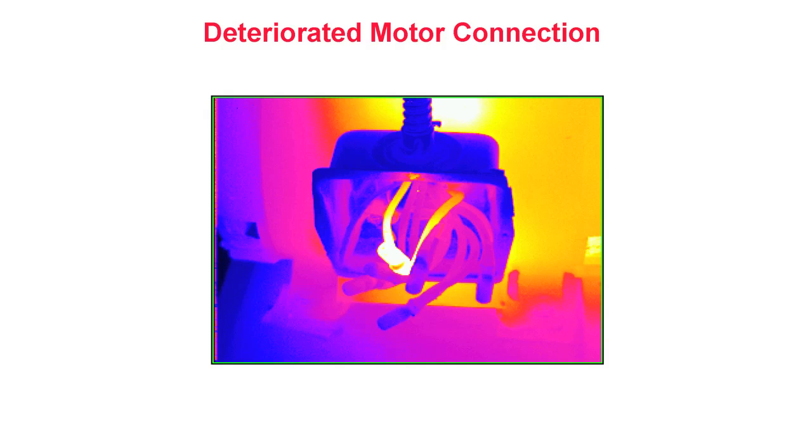Because thermography provides real-time data, this problem is identified in seconds without having to go through the time-consuming and destructive process of disassembling the taped connections. Correcting this loose connection prevents unscheduled downtime and can extend the life of the motor by eliminating voltage imbalances which increase motor operating temperature.